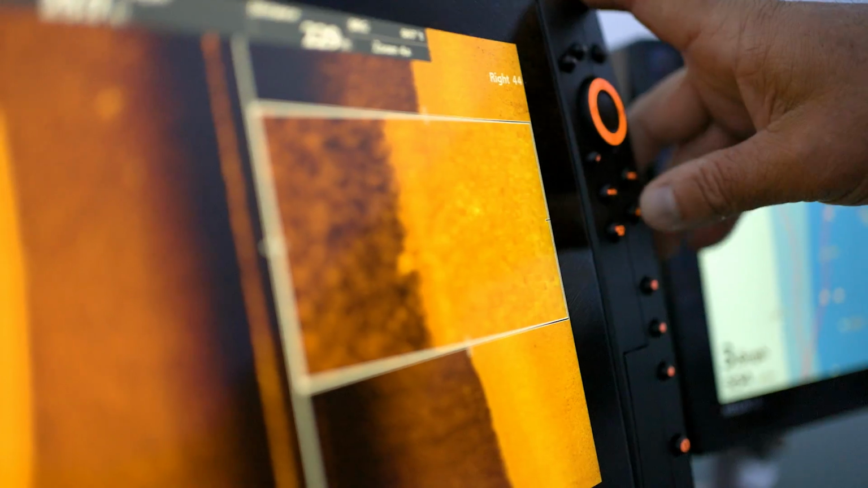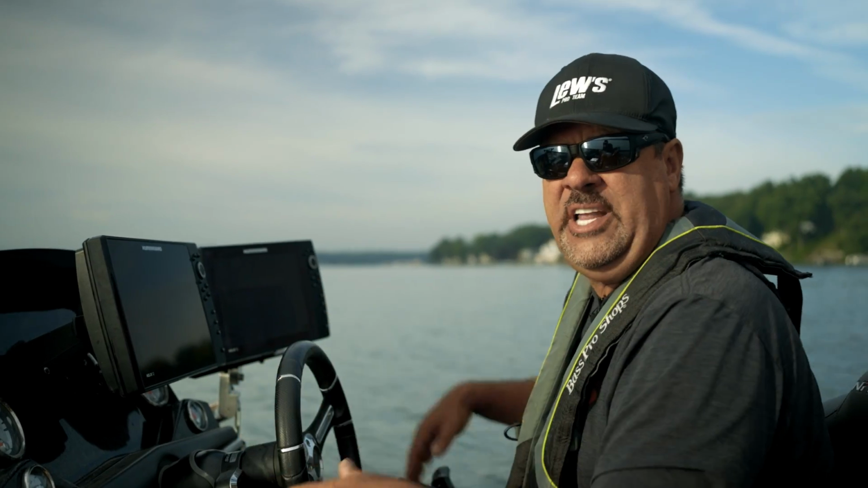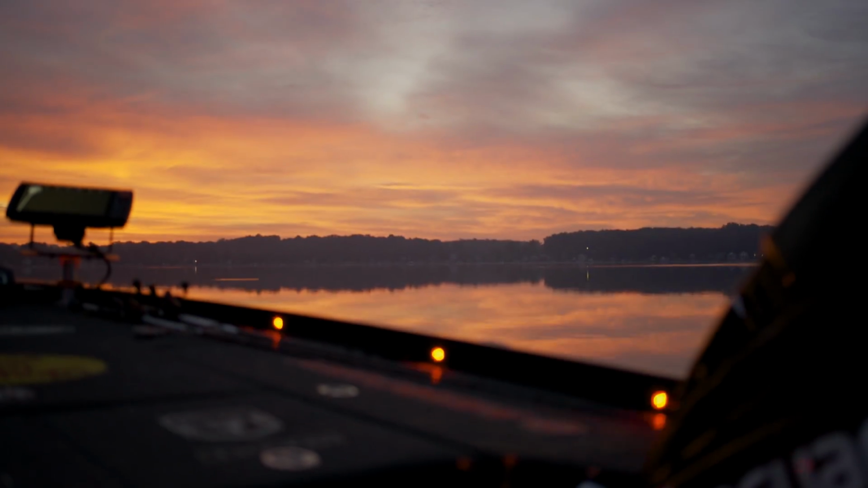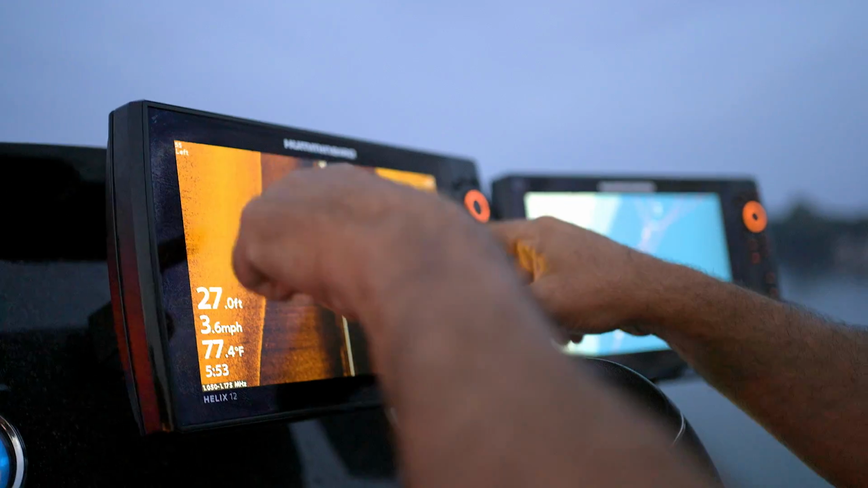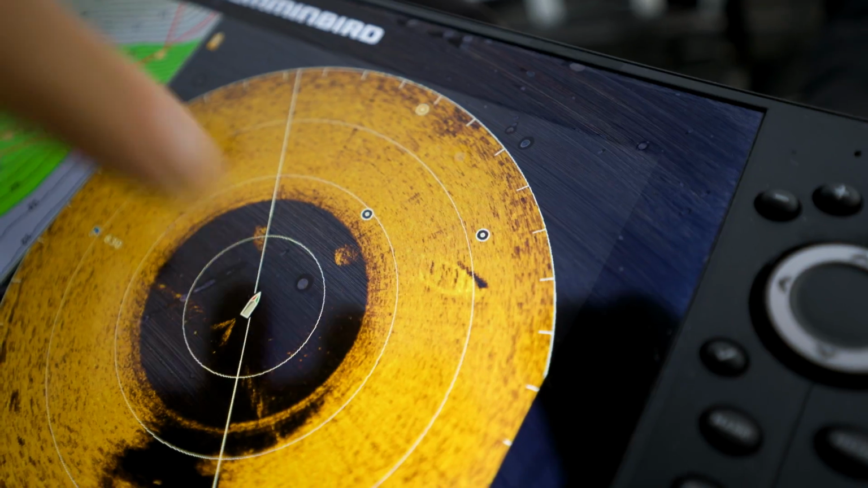Find stuff on your Mega Side Imaging, and then I'm gonna find a few things offshore. I know this lake real well, I grew up on this lake, but I'm just gonna show the sequence of what I do here at the console and then relate it to the bow of the boat. Let's go.